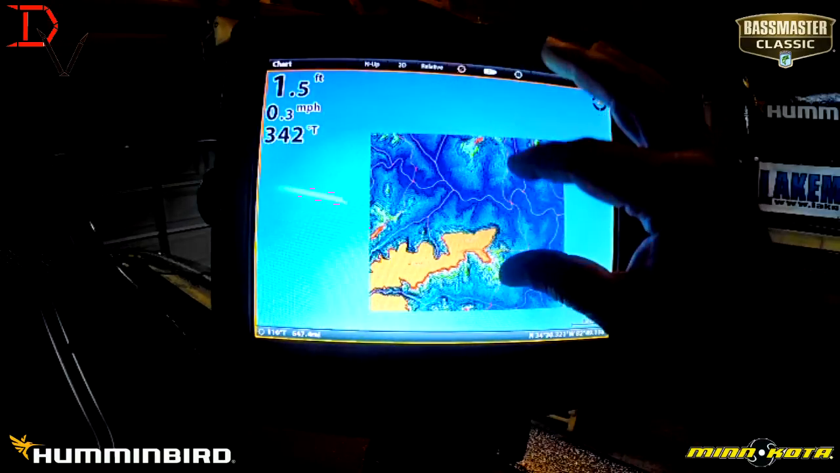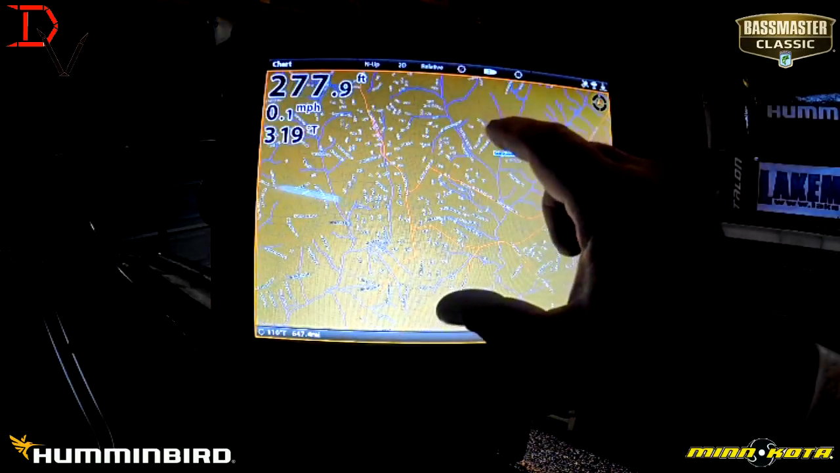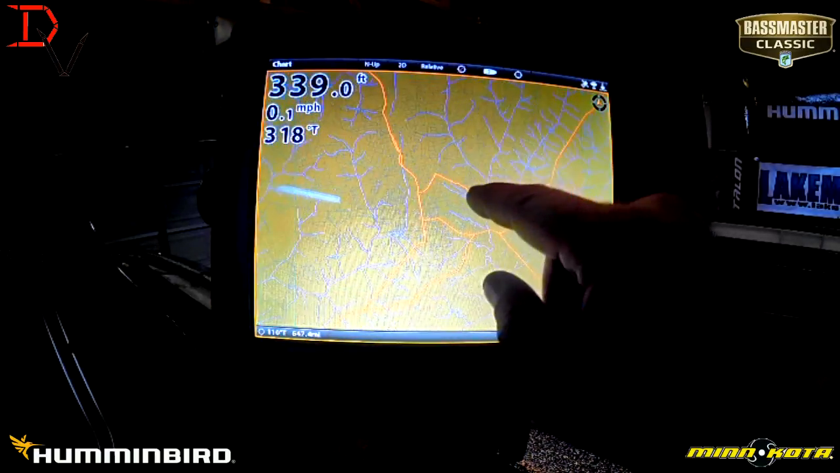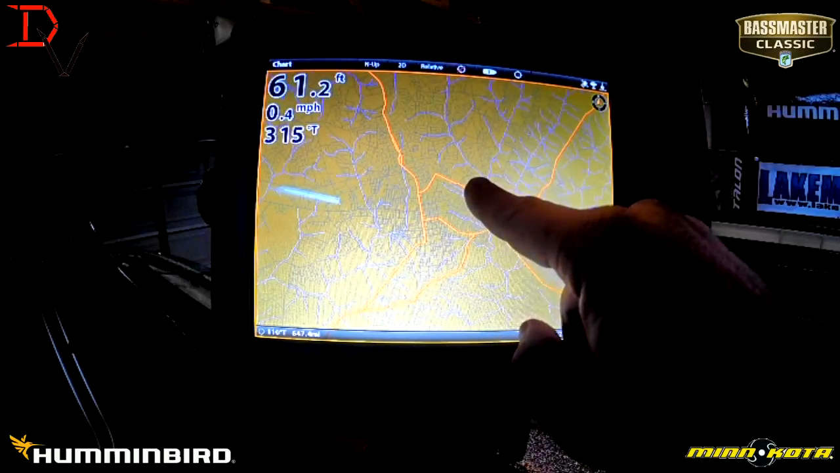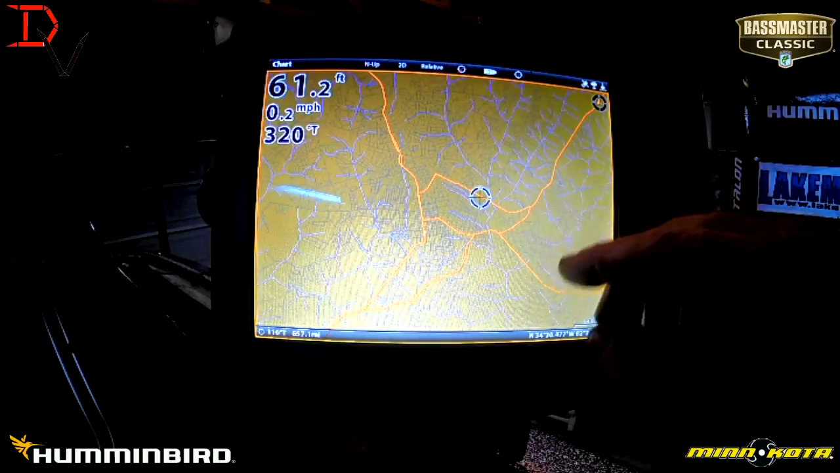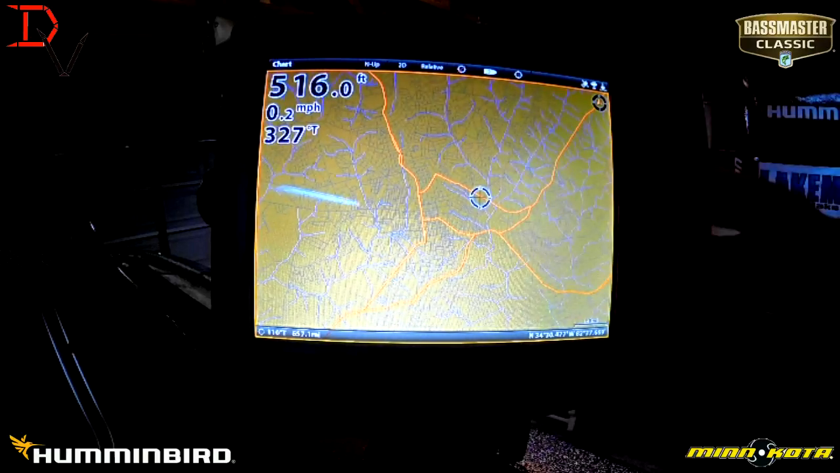Let's just see something. We're here in downtown Greenville. We're just going to throw us a waypoint up here close to where the Classic is. Tap and hold. We're going to hit our mark button here.